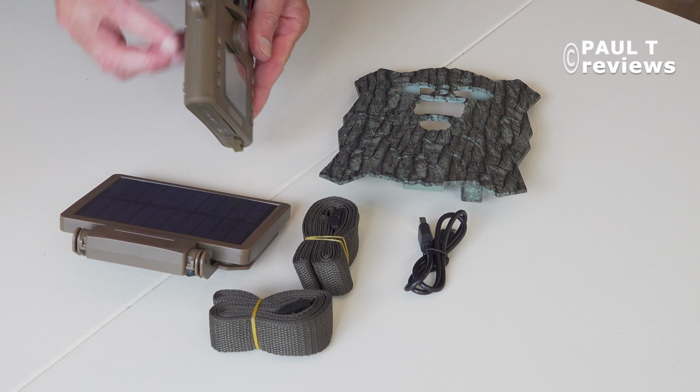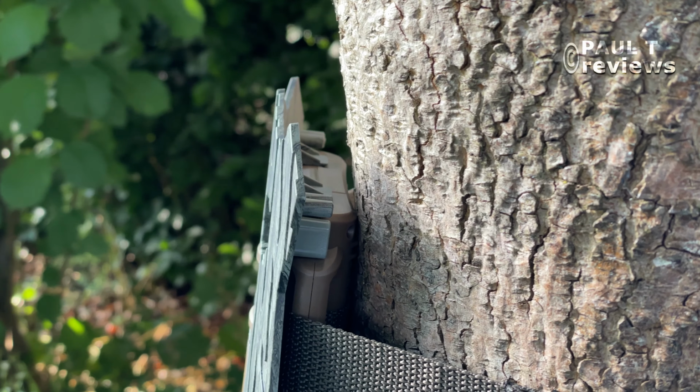The camera itself is really thin. That gives a really good feel of putting it up against a tree. Here is the 1/4-20 tripod socket. It's at the back and at the top. Now, I use tripods a lot, so it's going to be interesting to see how well that works with my tripods. It's powered with this solar panel.